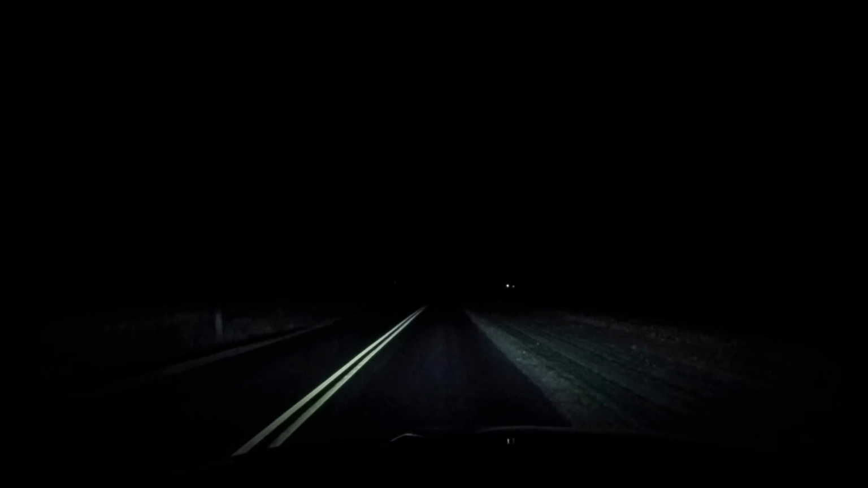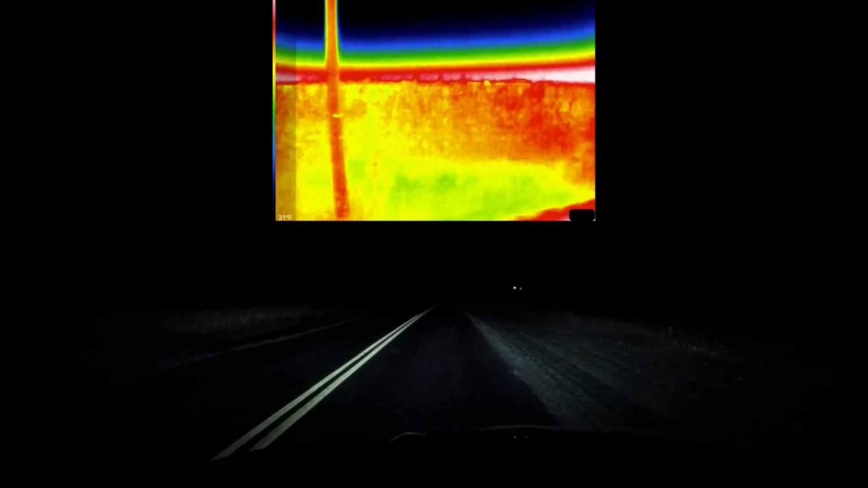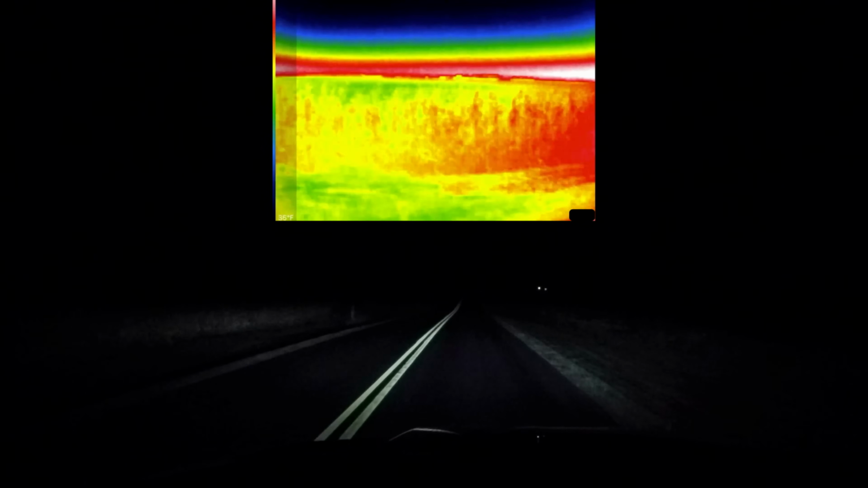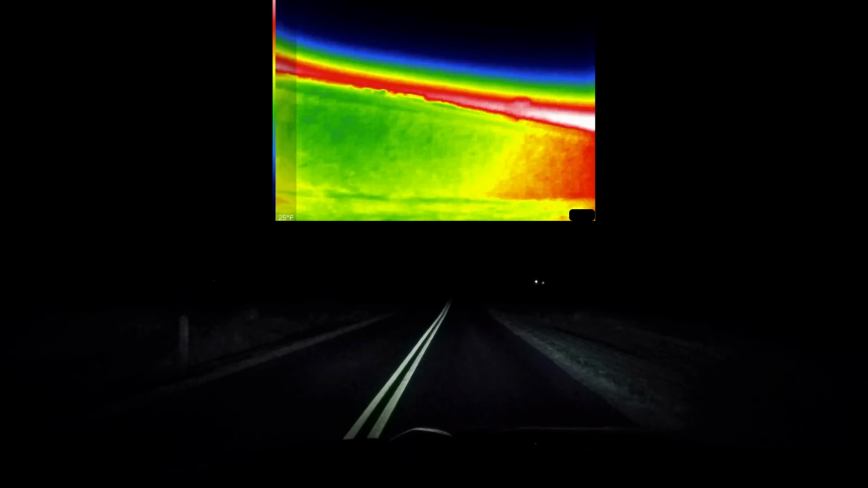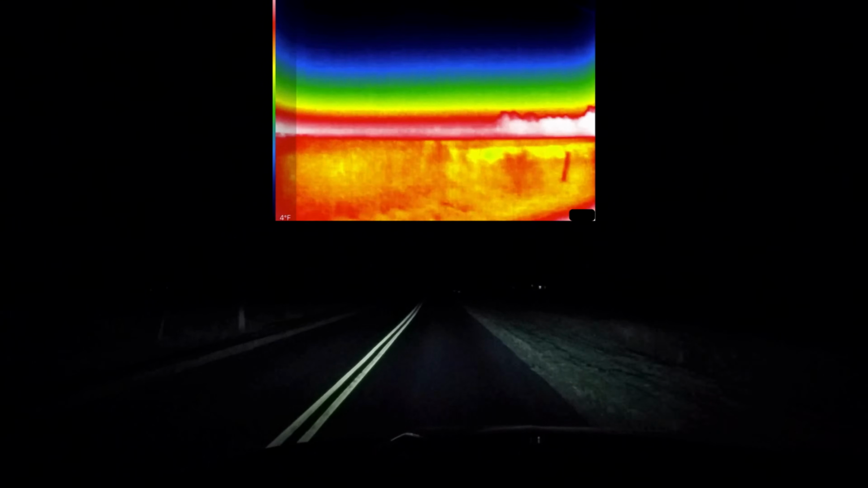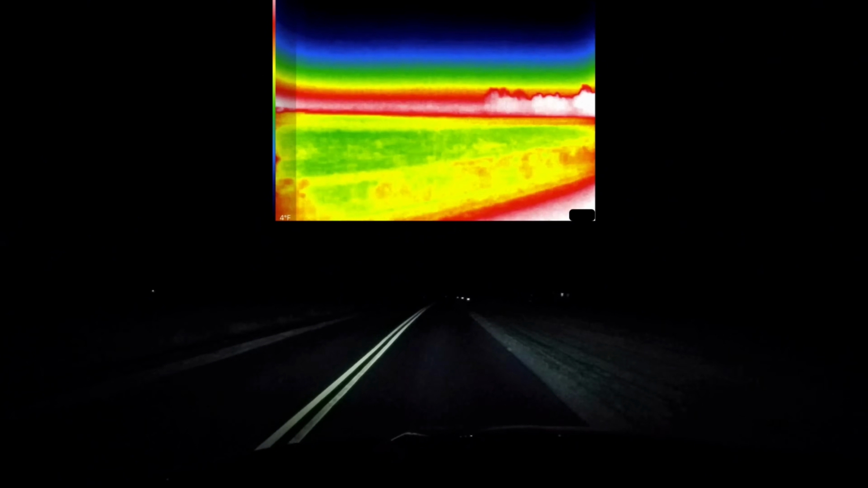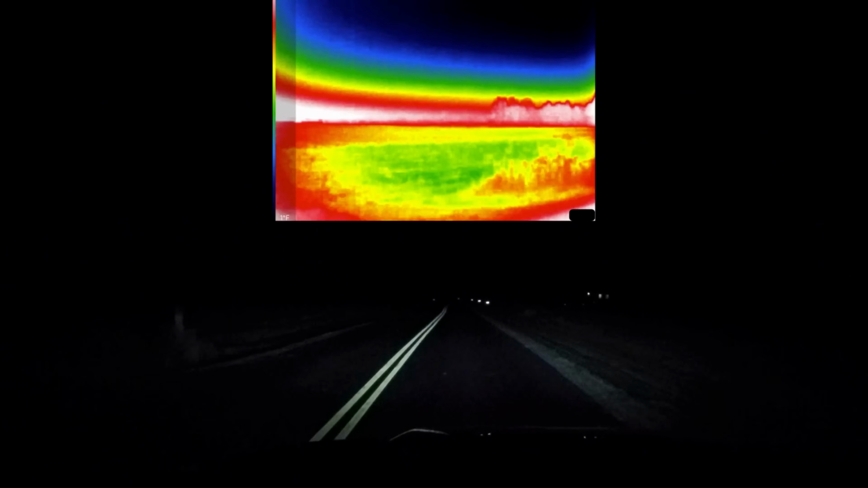Why don't you pass it to me? And let's take a look out this window. And we have high stalks here. And we'll see if we see anything out this window. I'm going to point it forward a little. Here, let's get more of a quartering forward view. And so far I'm not seeing anything.